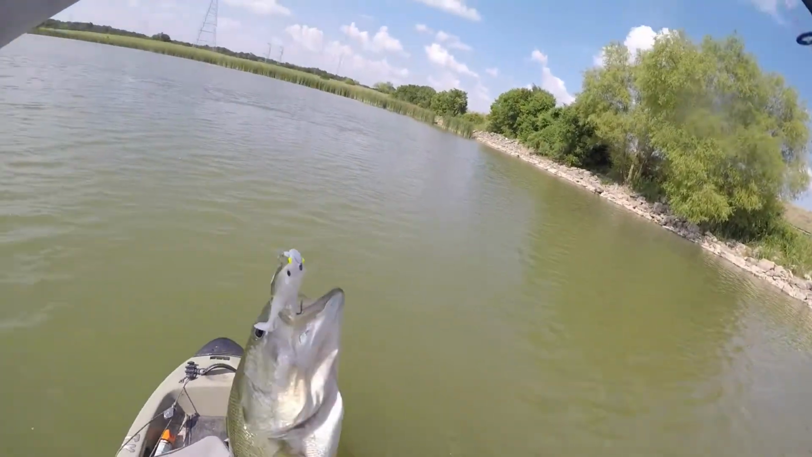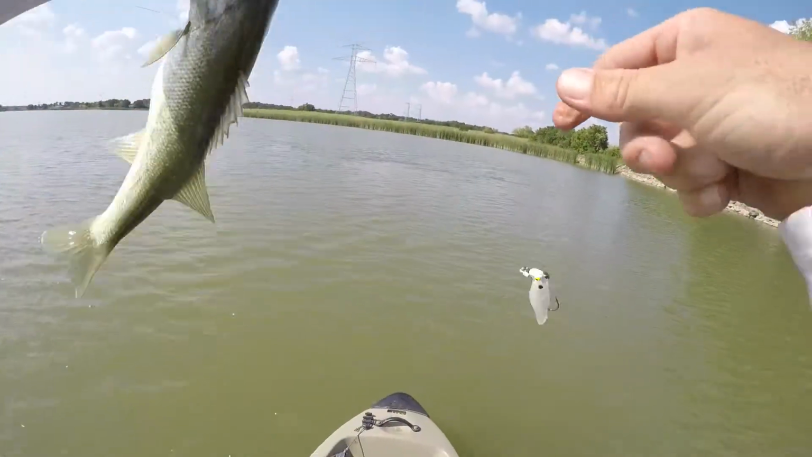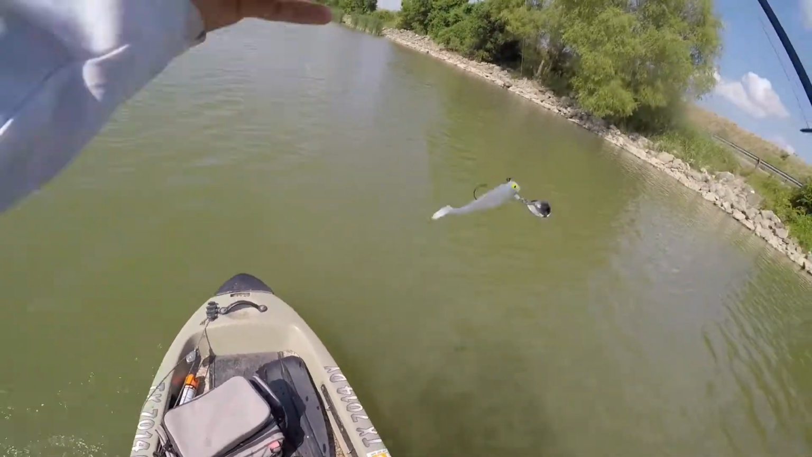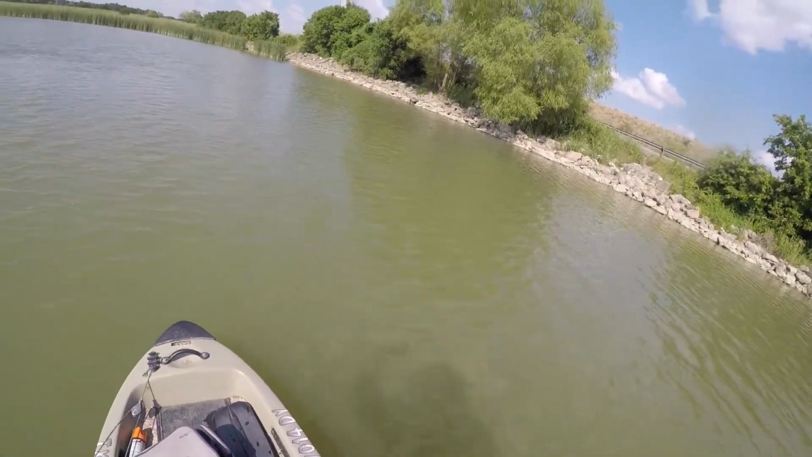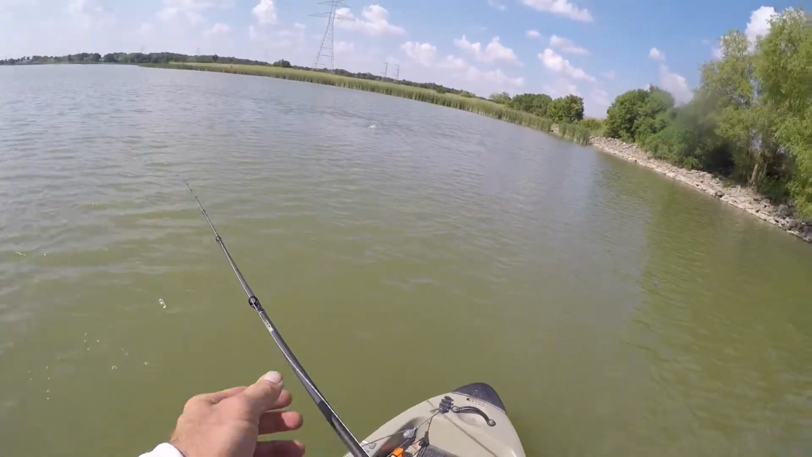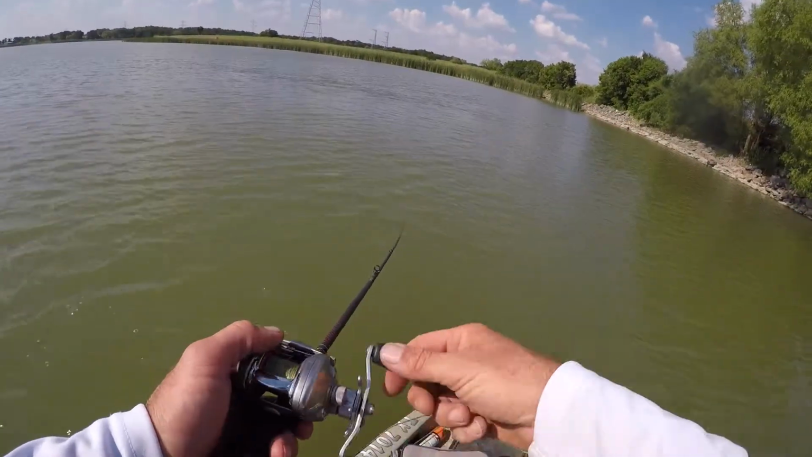Everything I was catching this morning was about this size too. That first bass when I pulled up here, they look good though. That first bass when I pulled up here, he was about twice that size. I think it was a she. She was skinny too. How do I know it was a she? She curled her hair, had lipstick on. Of course, nowadays that doesn't mean anything.